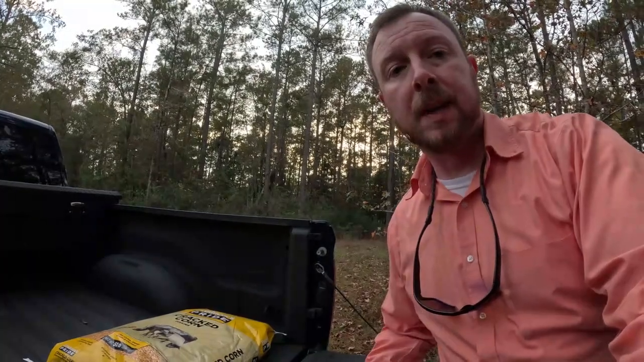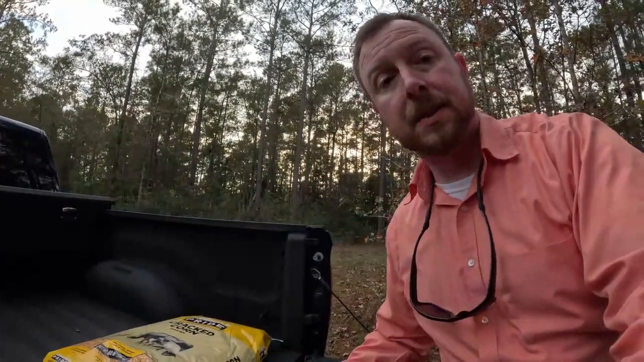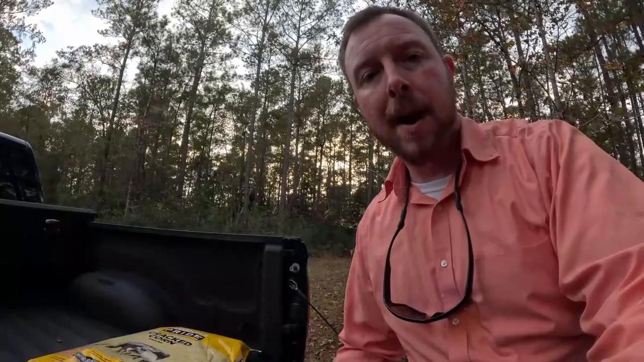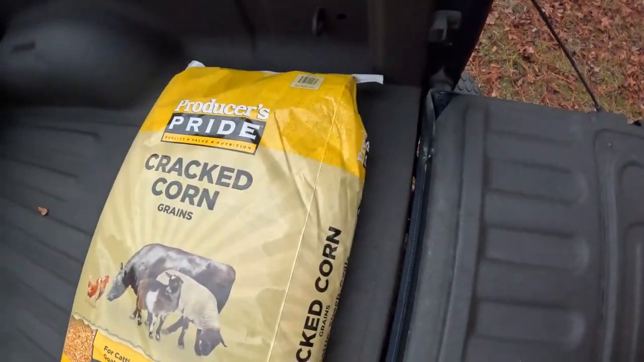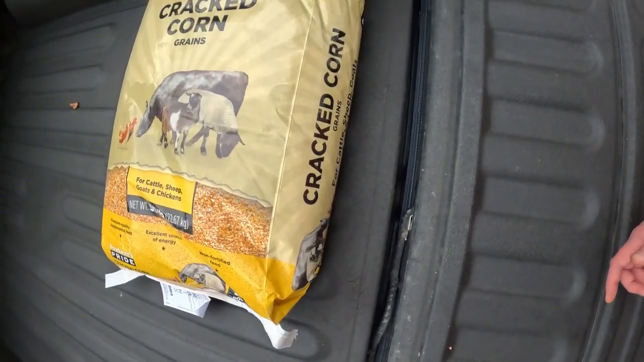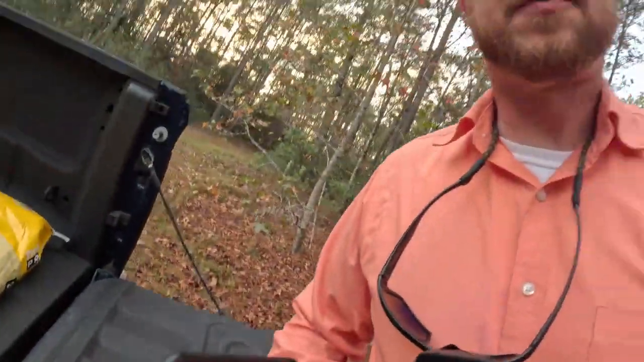All right, one other thing that I'm going to do while I'm out here is, there's a big debate over what kind of corn is best, whole corn or cracked corn. So I just threw a bag of whole corn out there, and I'm going to use the Tractor Supply cracked corn and make a couple piles of that and just see if there's any difference between the whole corn or the cracked corn, if the deer have any preference. So we'll check that out too. Might as well. It's kind of an ongoing experiment.